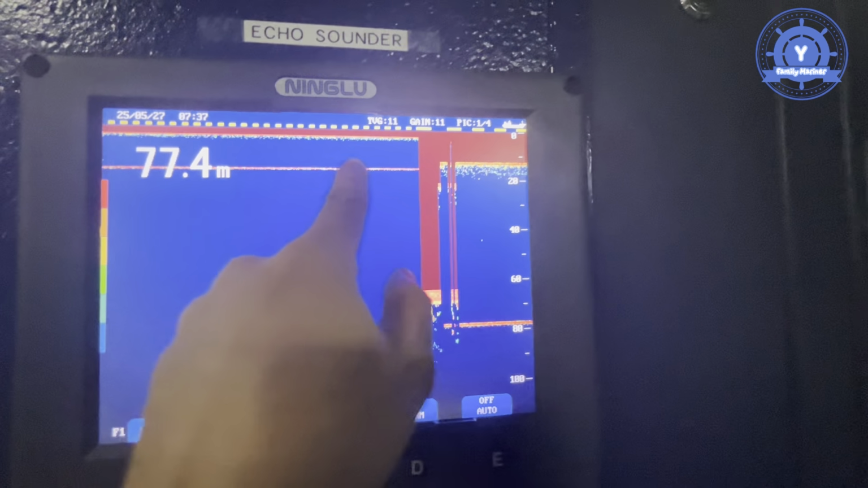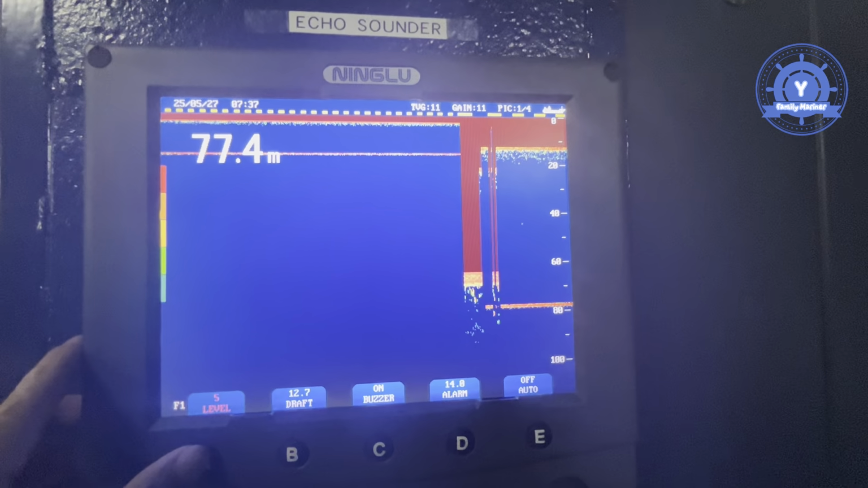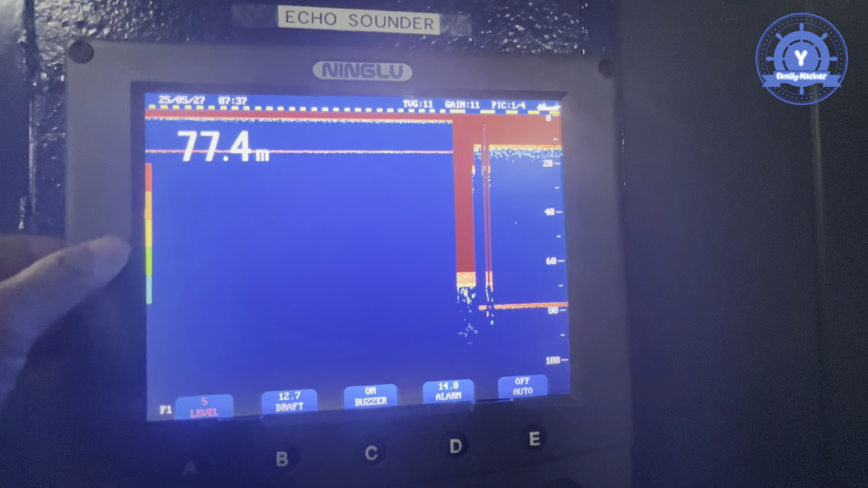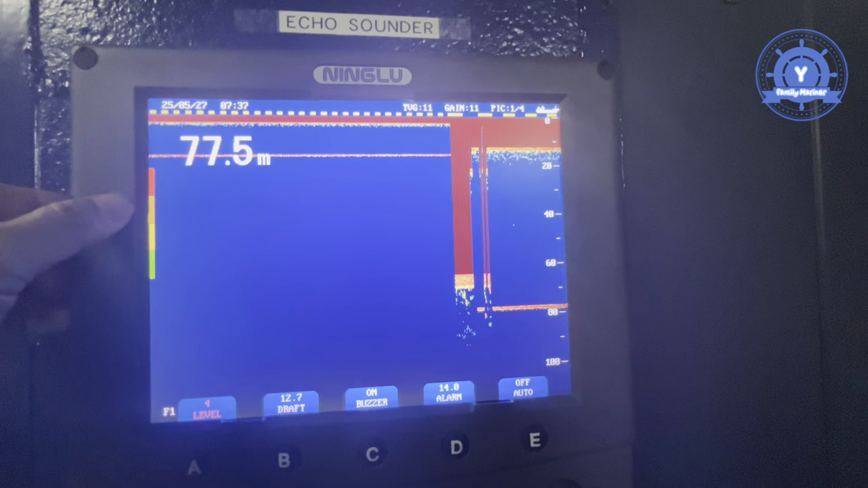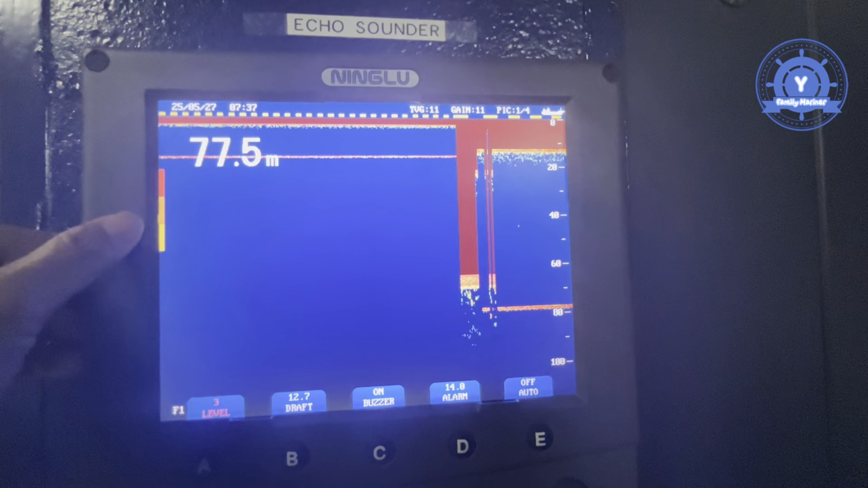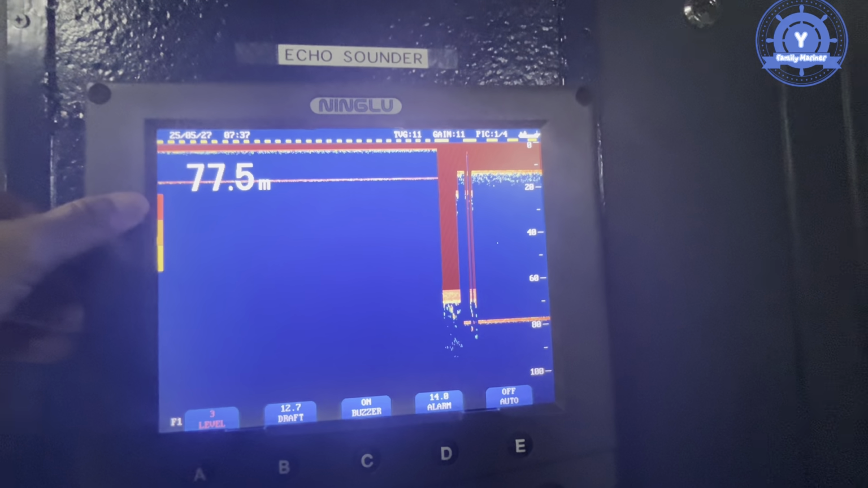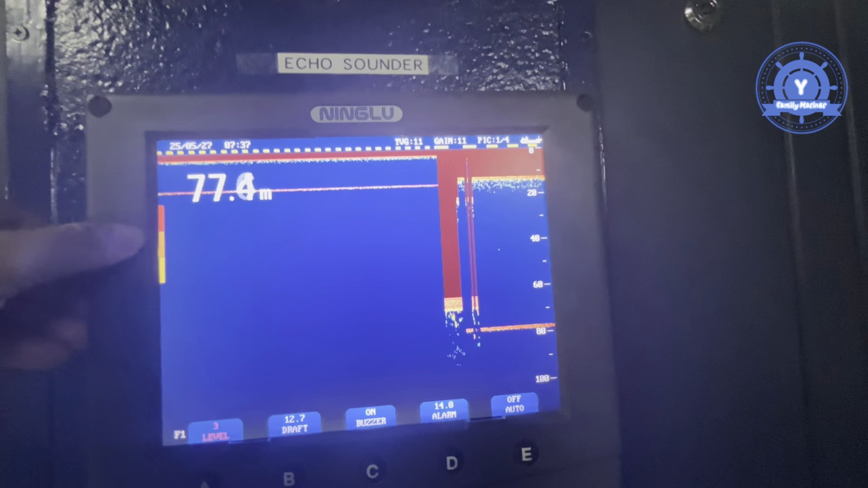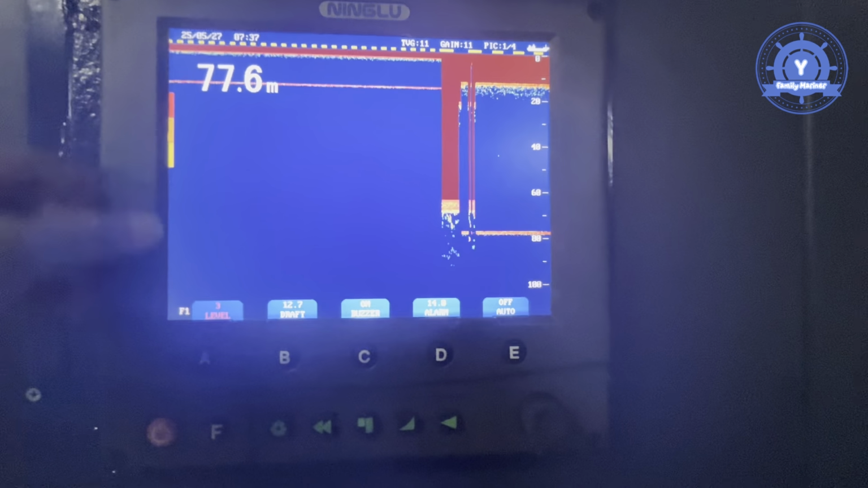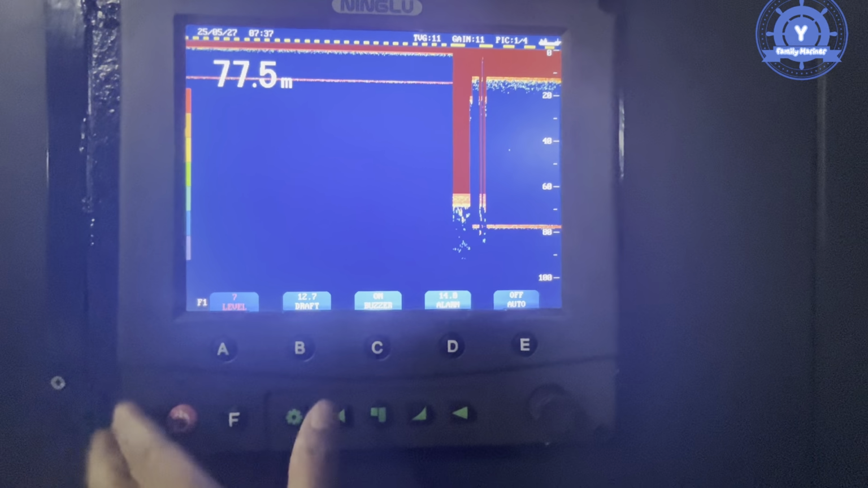You can see the display has 6 colors, and then level 5 we can see is 5 colors, and then there are only 4 colors. There are 3 levels: yellow, orange, red, orange, yellow. We can see that there are 3 colors. This one is for level, and then the other one.